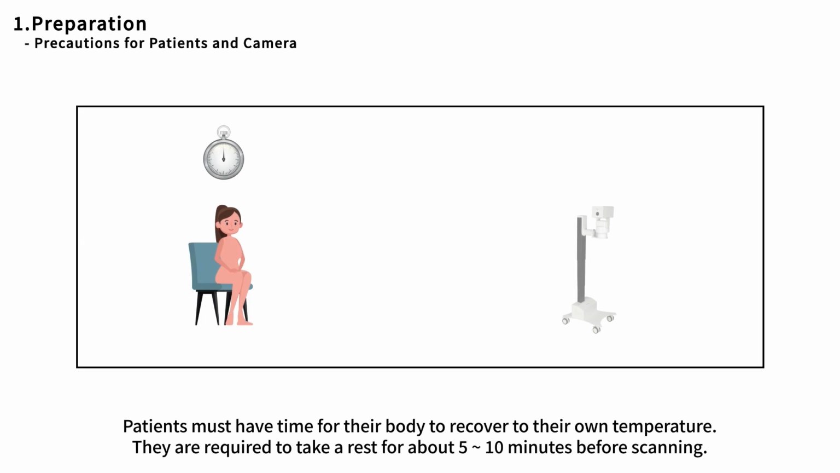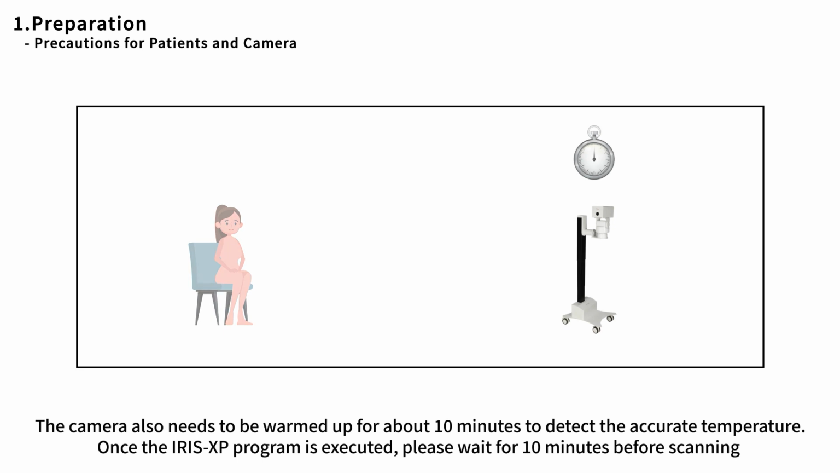Patients must have time for their body to recover to their own temperature. They are required to take a rest for about 5 to 10 minutes before scanning. The camera also needs to be warmed up for about 10 minutes to detect the accurate temperature. Once the Iris XP program is executed, please wait for 10 minutes before scanning.